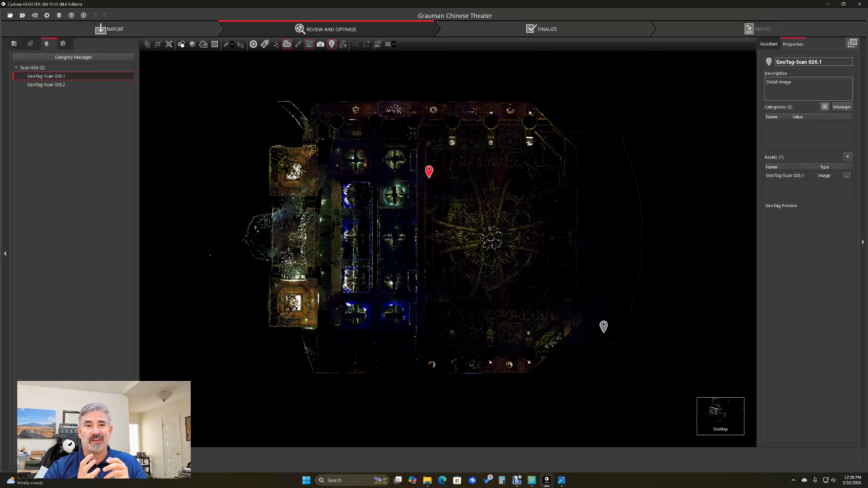This weekend, it was Memorial Day weekend, and we went to the Chinese Man Theater in Hollywood to go see Mandalorian and Grogu. This is the outside of the IMAX theater, and this is the inside. This is the front screen, and you can see some of the decorative elements around it.